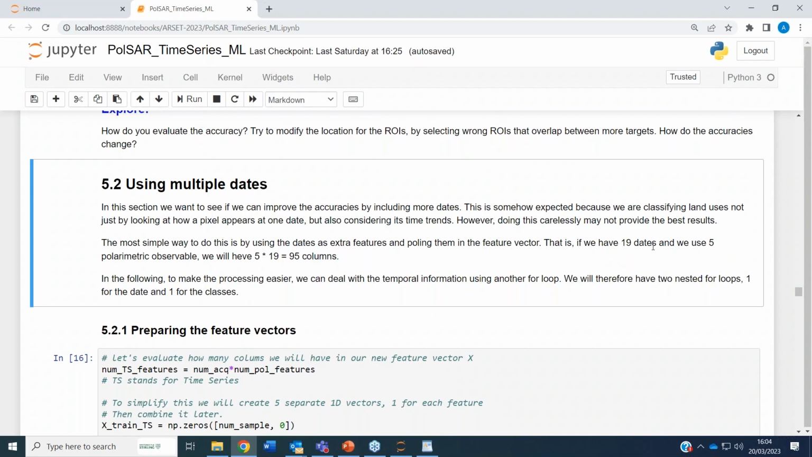So we have 19 dates here and 5 polarimetric features. The easiest way to do this is to add new columns every time we add features. So the first 5 columns will be the polarimetric features observable for date 1. Then from 6 to 10 will be date 2.